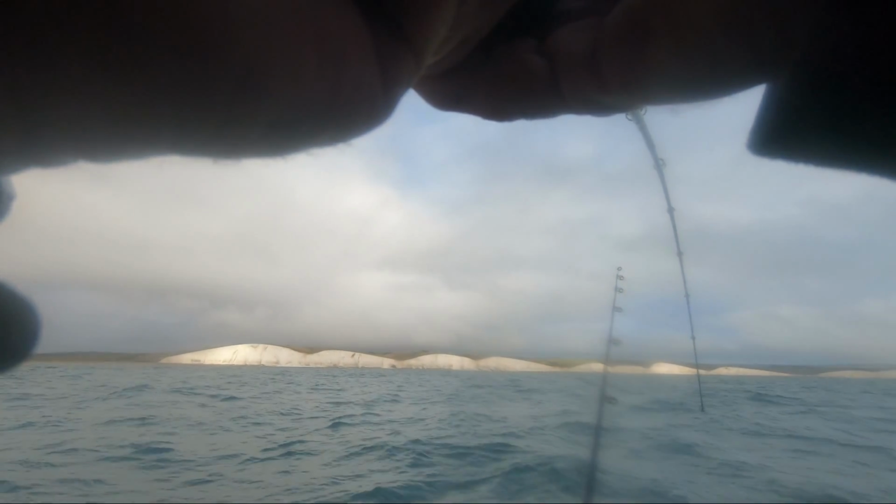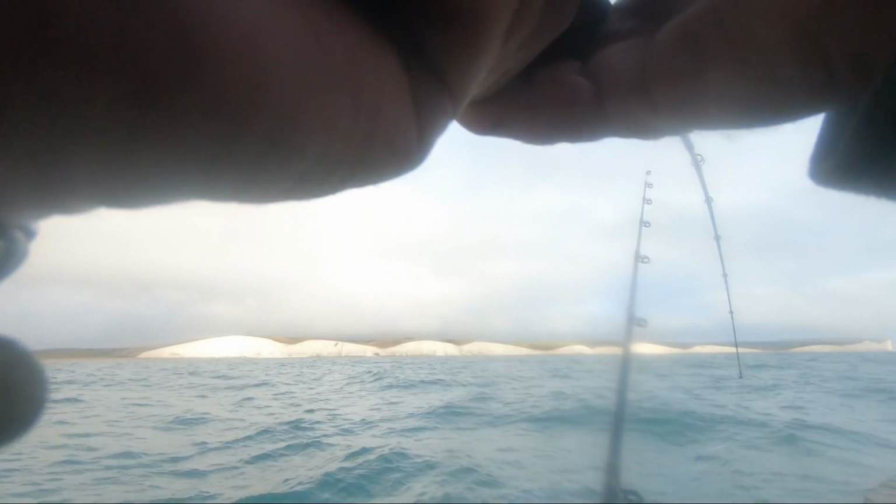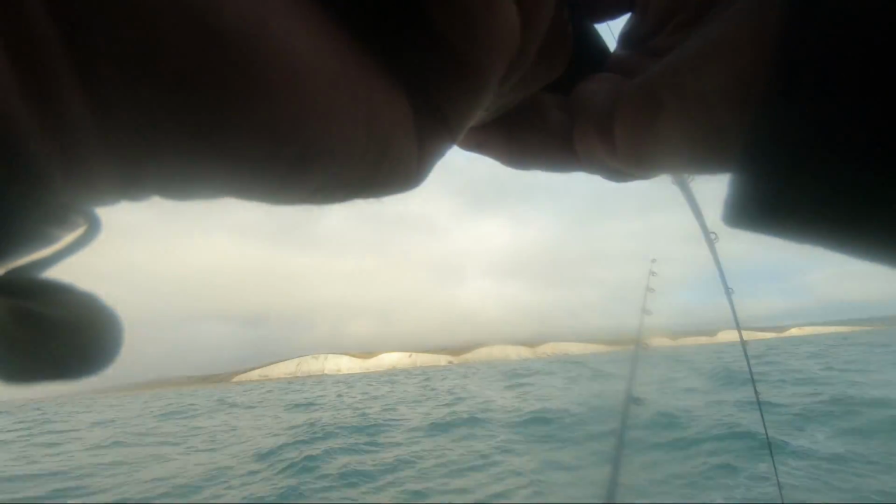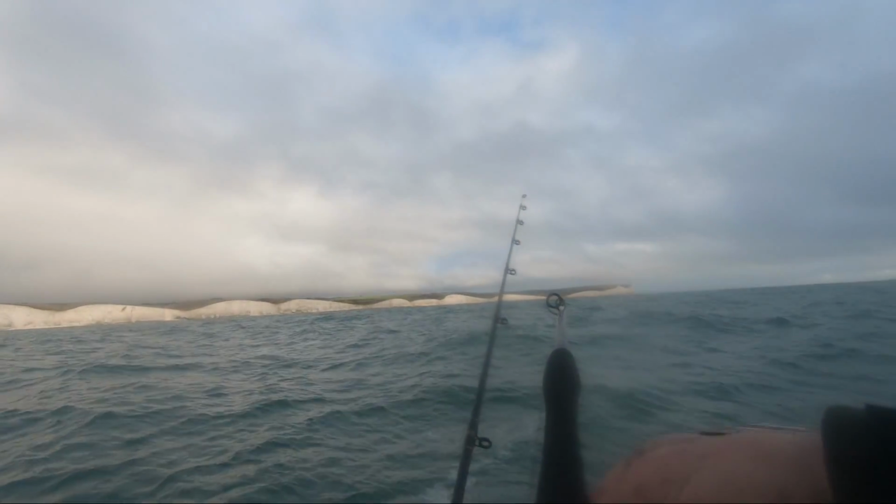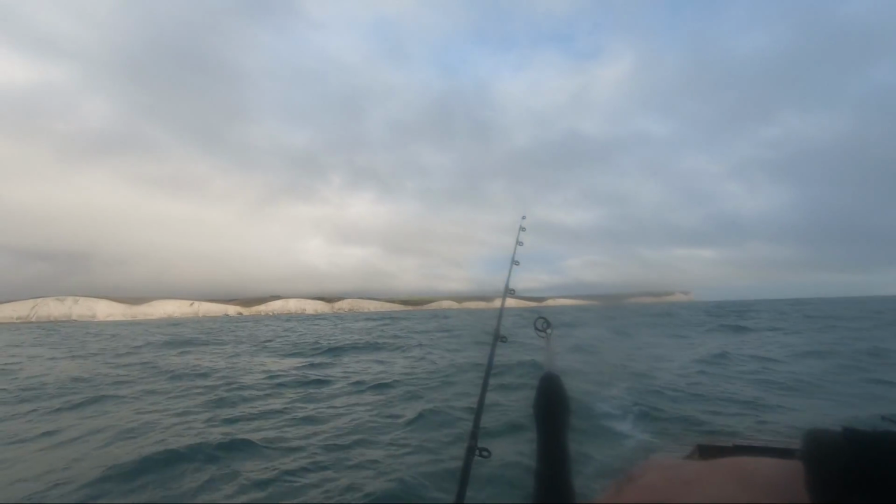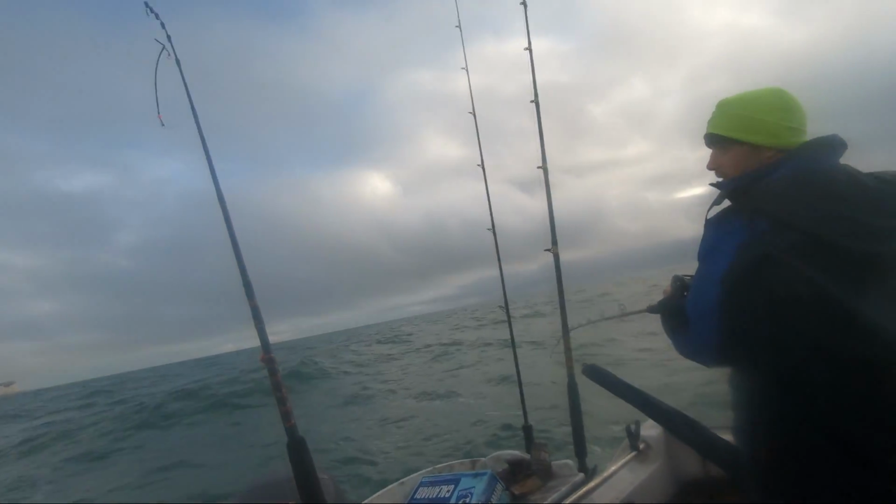Whoa! There is a waft in it. That's it. Gave a bit. Took a bit. Ooh, it keeps going shake, shake, shake, and then it backs in further. Really testing this rod, that's for sure.